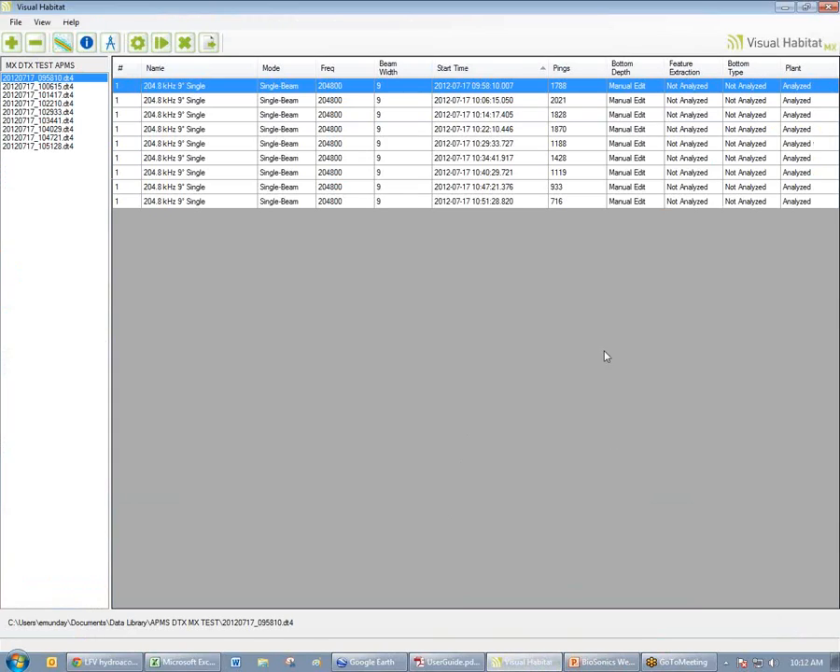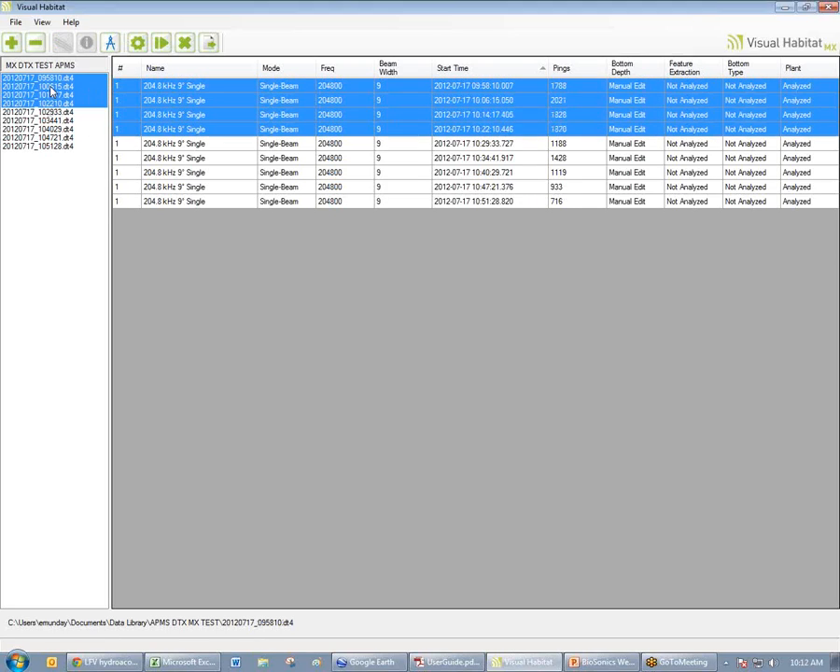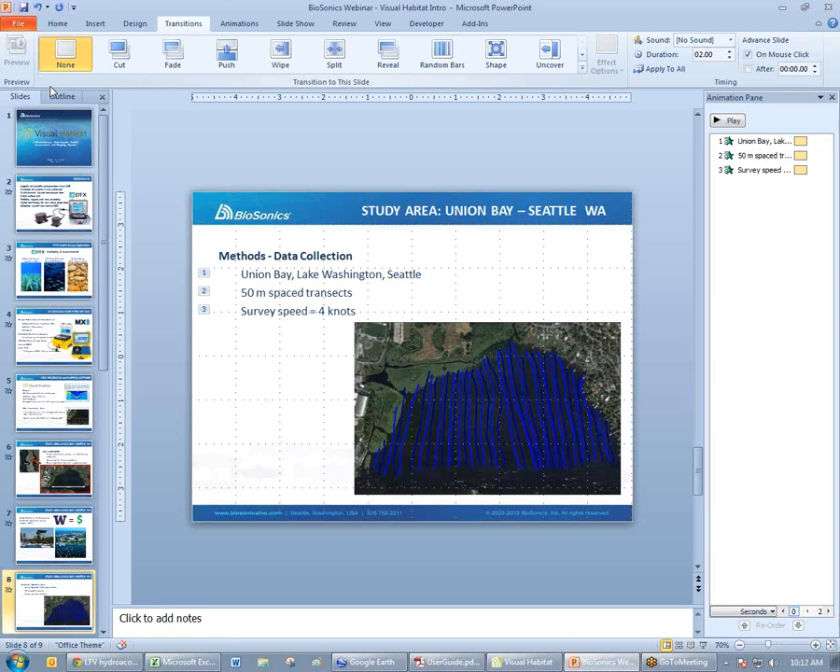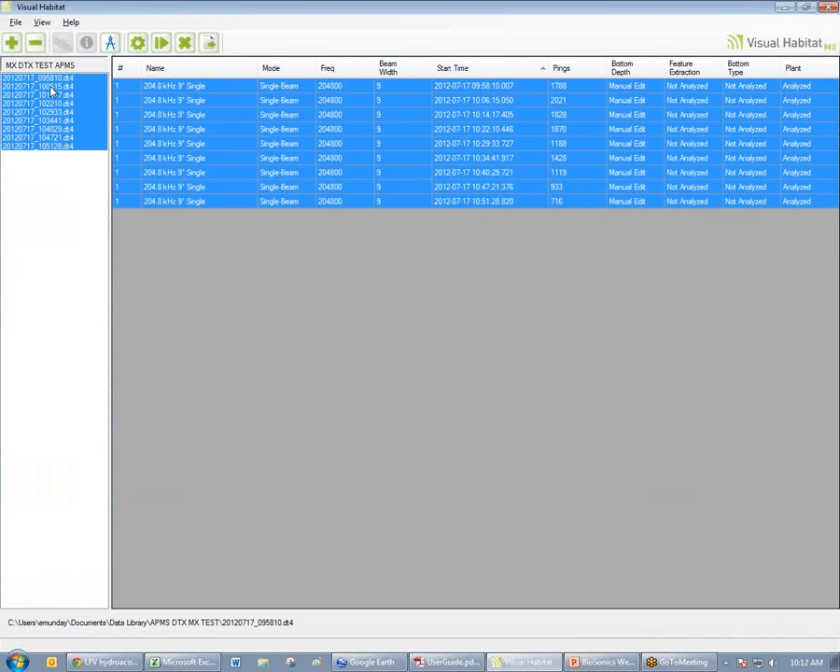Okay? So when we open Visual Habitat, this is the anchor screen or the home screen. It's called the list view. What you are looking at is a list of files. Each file represents a transect. We're looking at a subset of that last PowerPoint slide, where we have, I think, over 40 transects. We're looking at about nine transects here. So we'll spend some time looking at this data and how the software works.